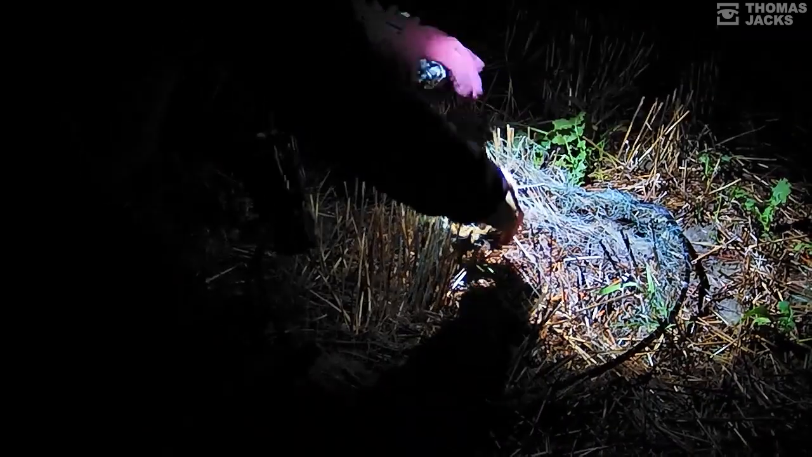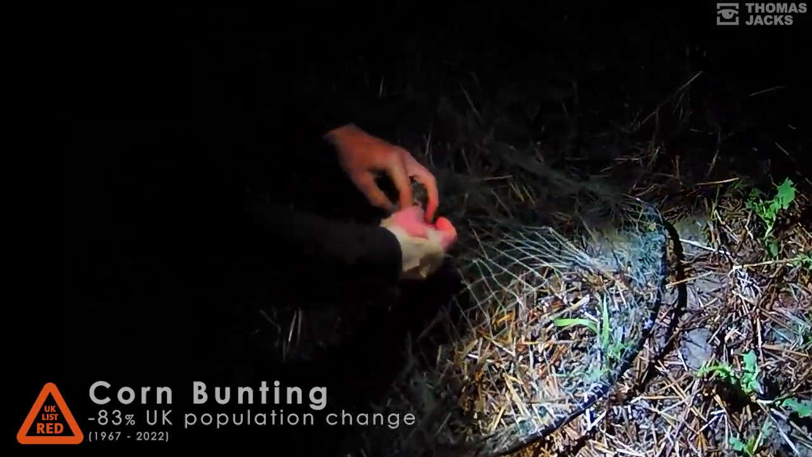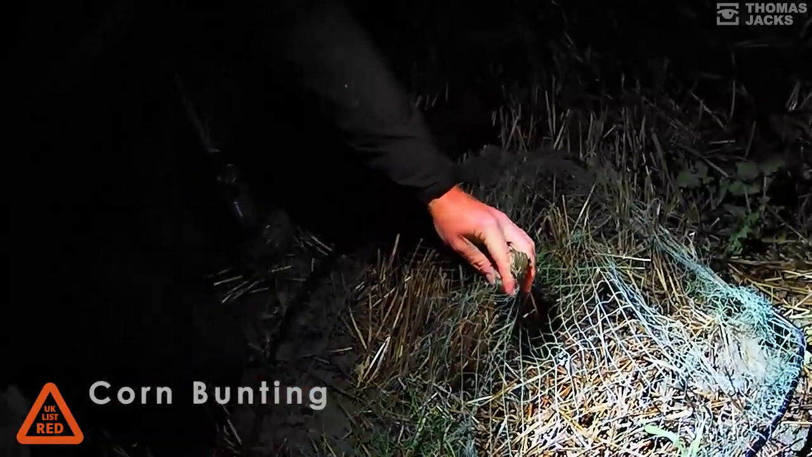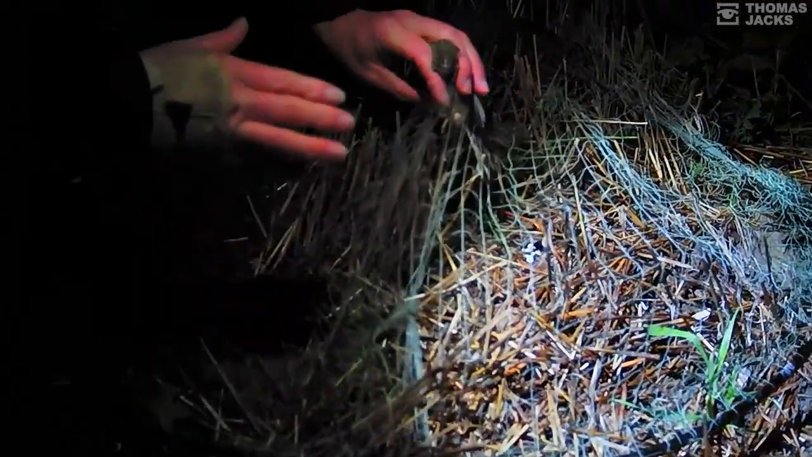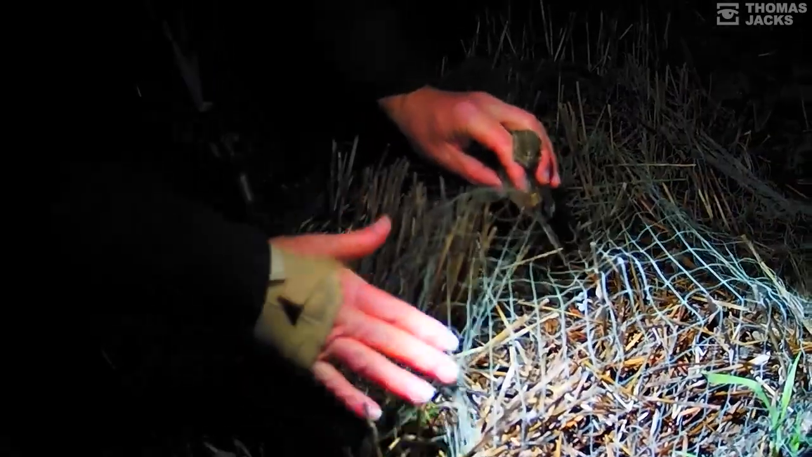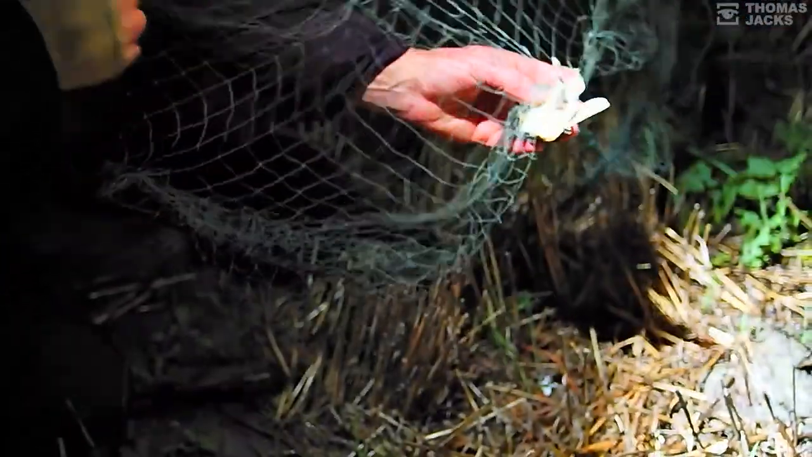Brilliant. What bit was it? Well, we've got a corn bunting. Ooh. So if you noticed, Yeah. I suddenly started shaking the light. Yes. That's a great way for specialising in catching corn buntings. If I didn't shake the light, that 100% would have flown. As typical corn bunting, what they do is they will sit under the stubble, really hide in, but you've got to do this sort of shaking hand strobing technique to catch them.